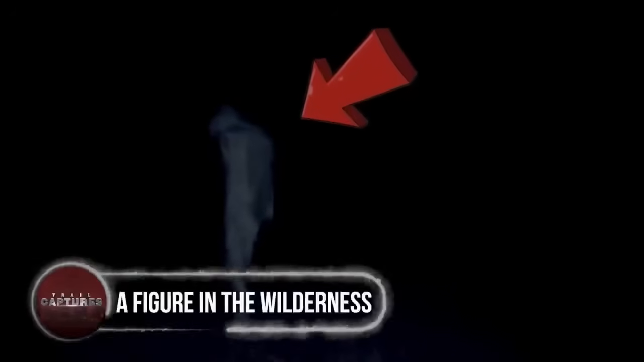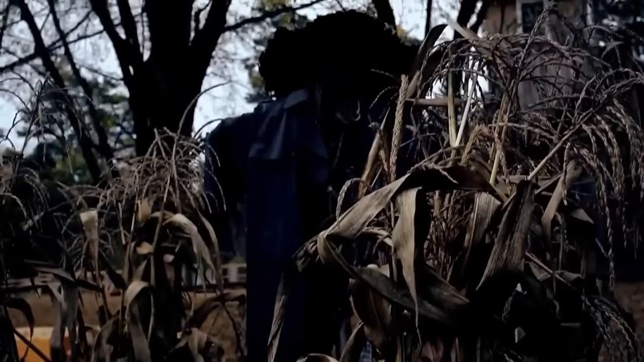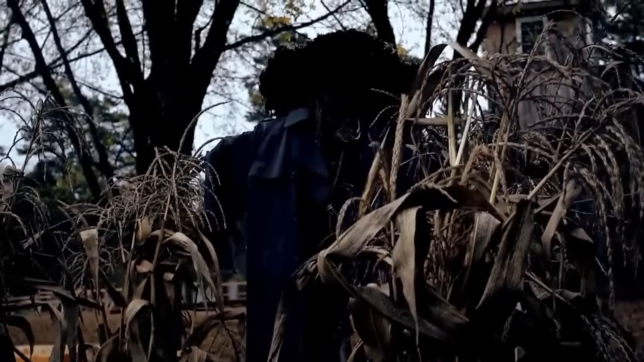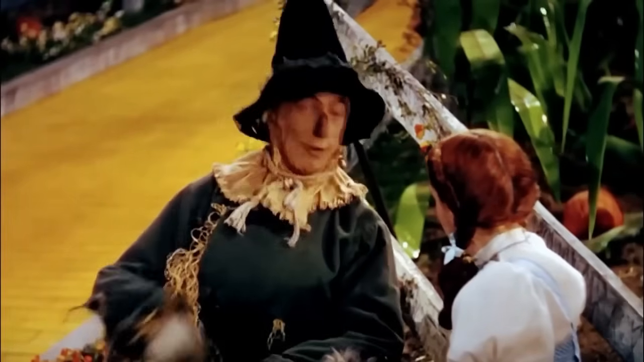A figure in the wilderness. Imagine stumbling upon this bizarre sight while going through your trail cam footage. You'd probably think one of two things. First, that a scarecrow had mysteriously detached from its pole, perhaps off to visit the Wizard of Oz. Or second, you might feel like you're wandering into a woodsy version of Elm Street.